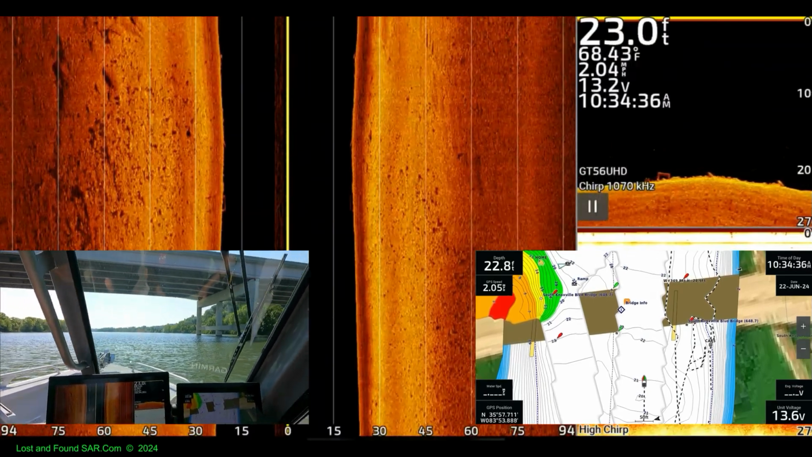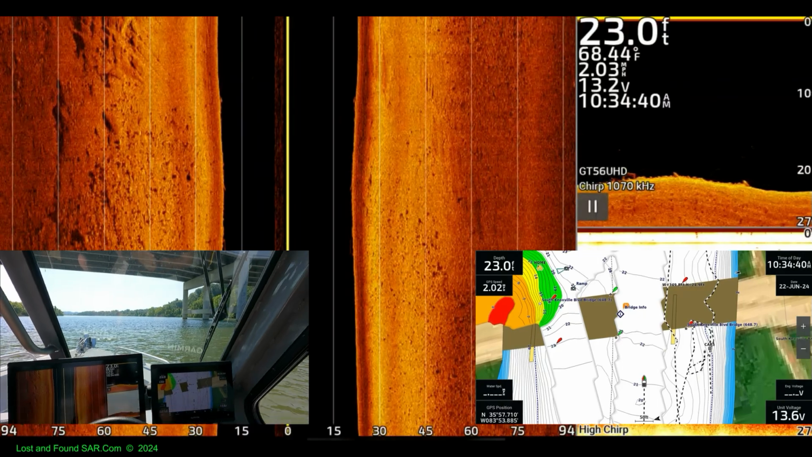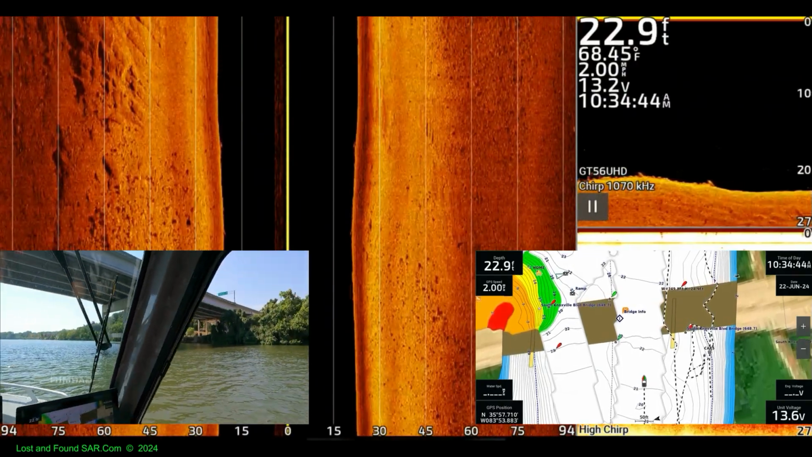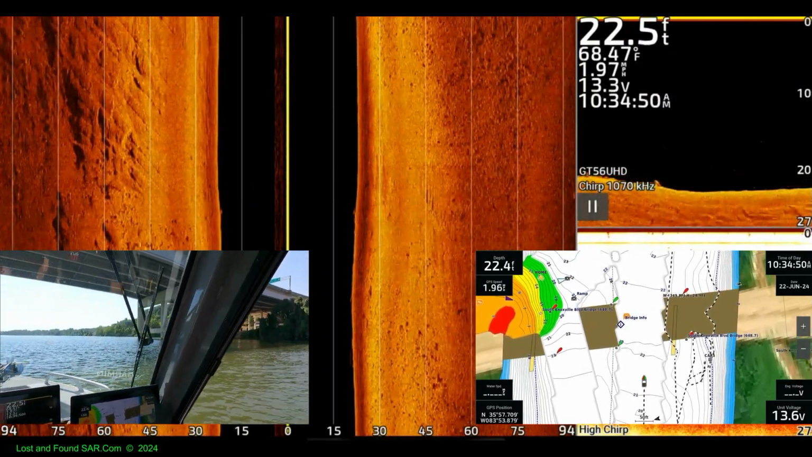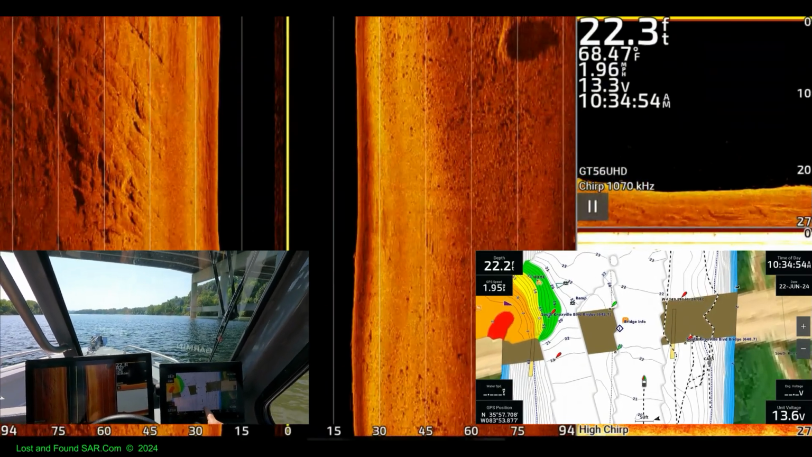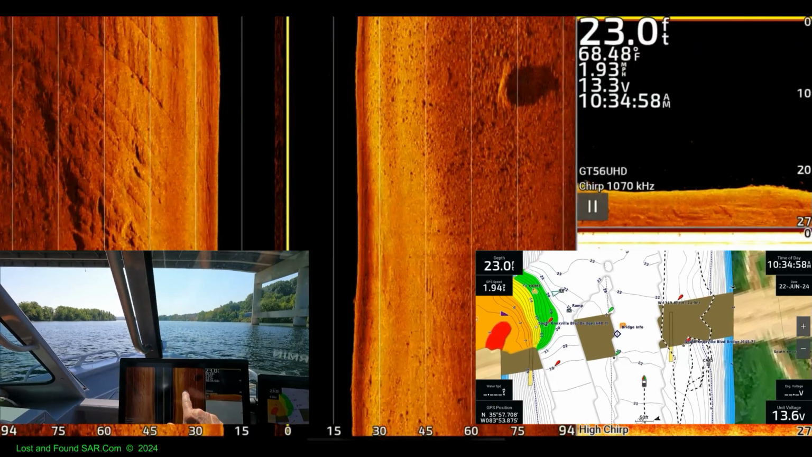Okay. Quite a distance off that line. But we about rubbed that bridge going through. So I think we're about on target. So I think those are the widths we need to maintain right there. There's something right there.